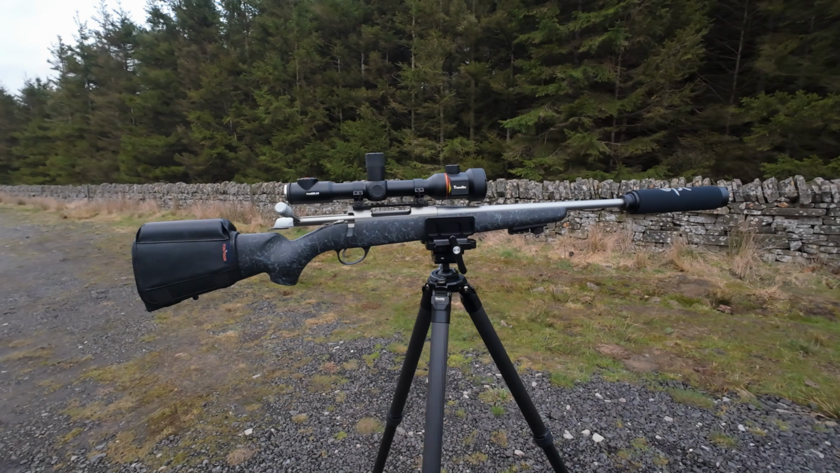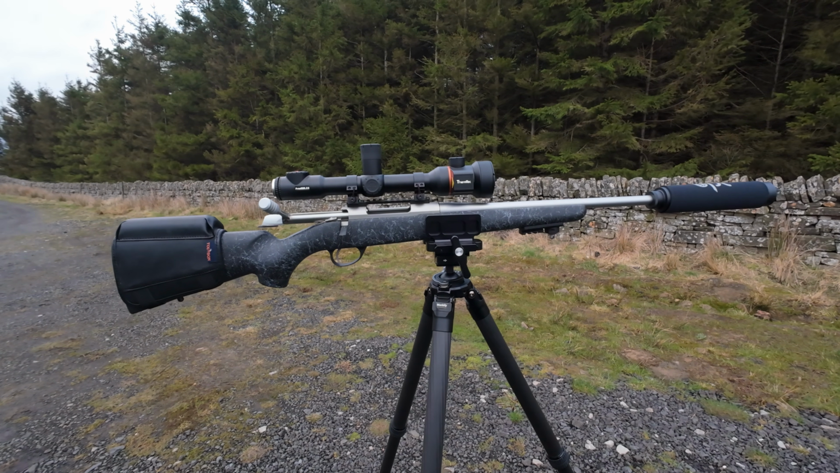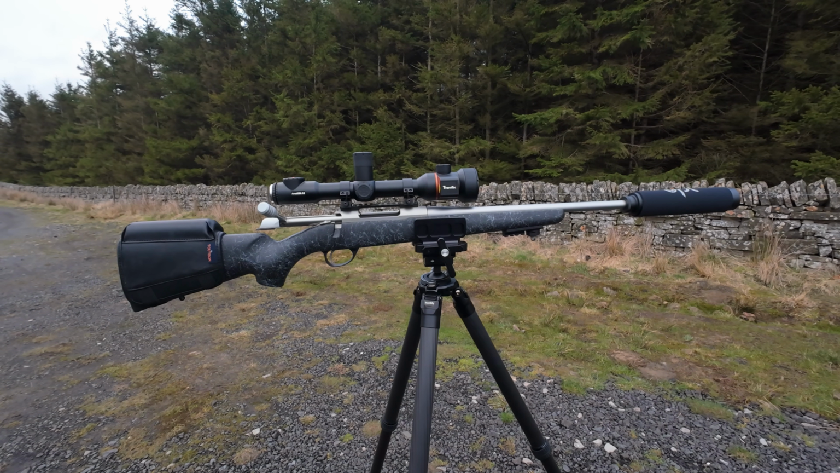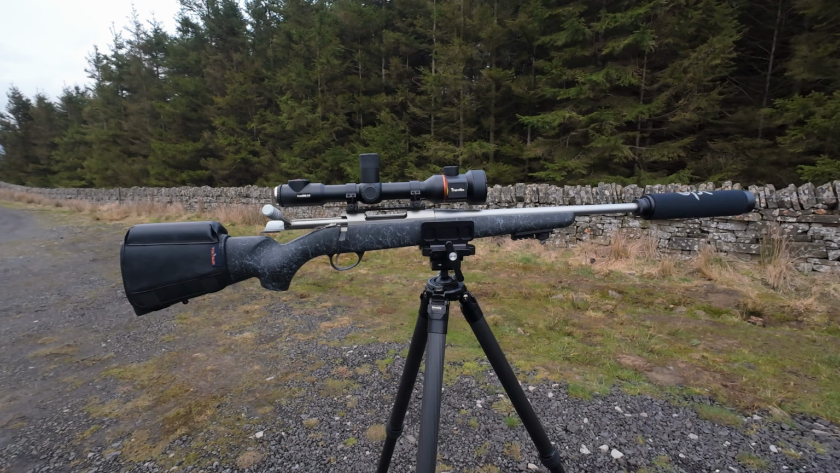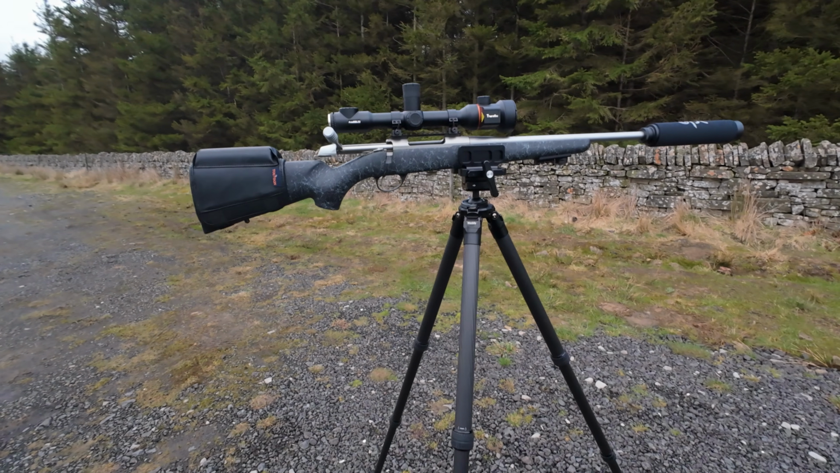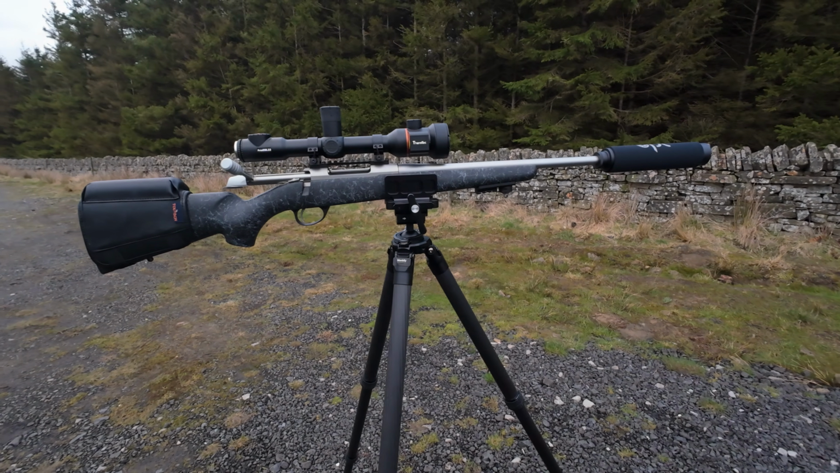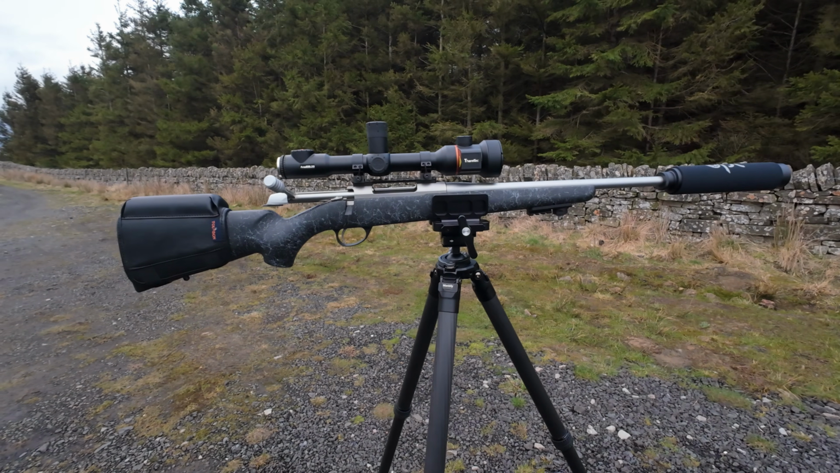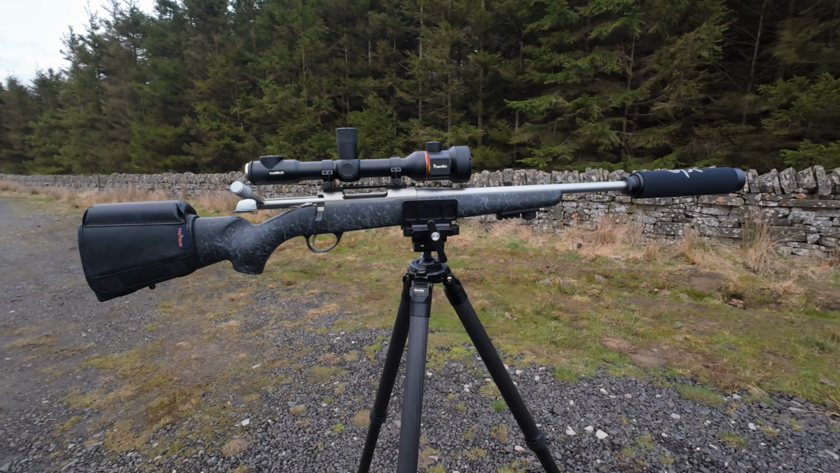Right, well, as you can see tonight I'm using my custom Sako A7 in 243. I'm using the DPT moderator, ThermTec Ares 2 650L thermal scope, and I'll be using Hornady 95 grain SSTs. Always shoots well in this rifle. I'm taking a lot of foxes with it as well, and as usual I'm using the Manbilly tripod, and this time I've got the Manbilly saddle mount as well. I'll put the full details of that in the video description, all the equipment that I'm using tonight, so you can browse that at your leisure.